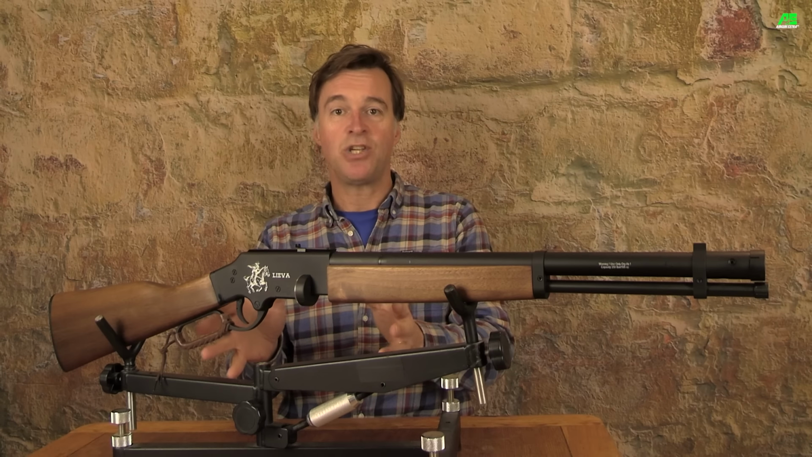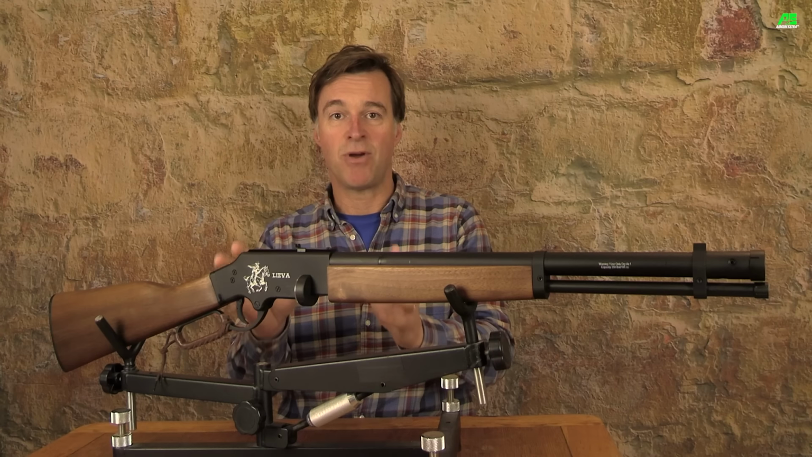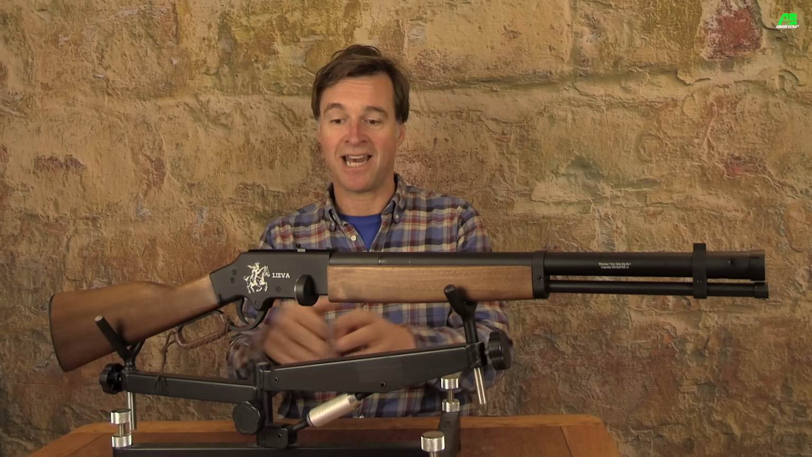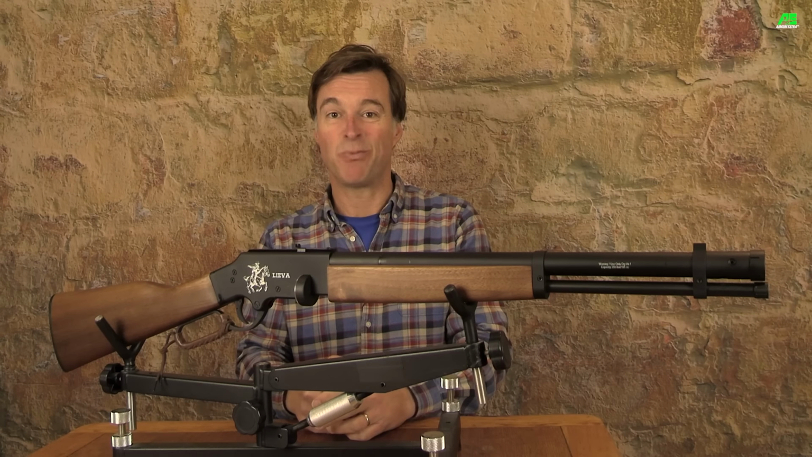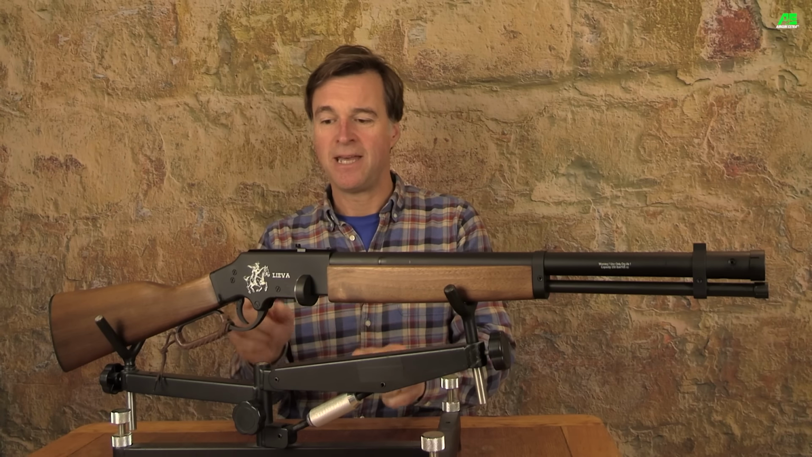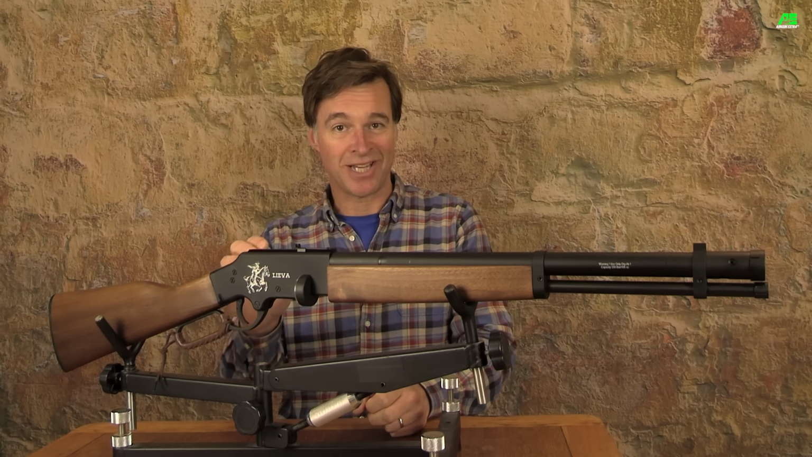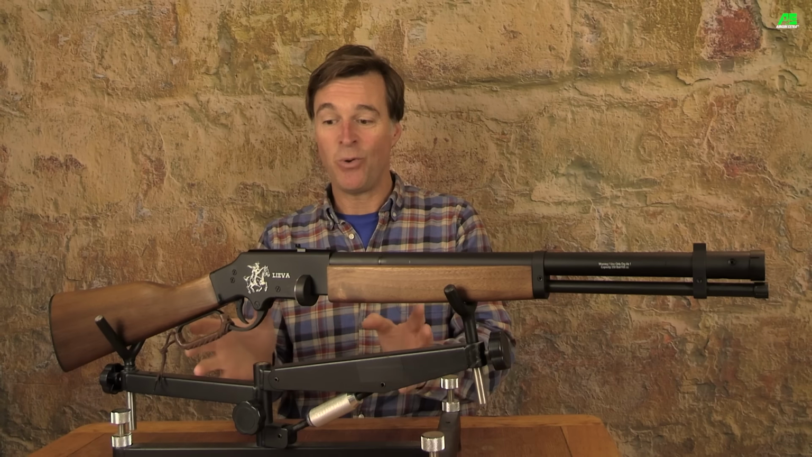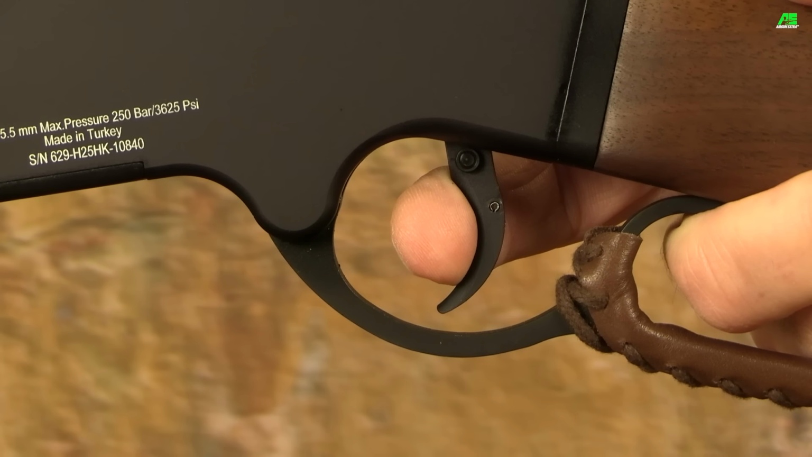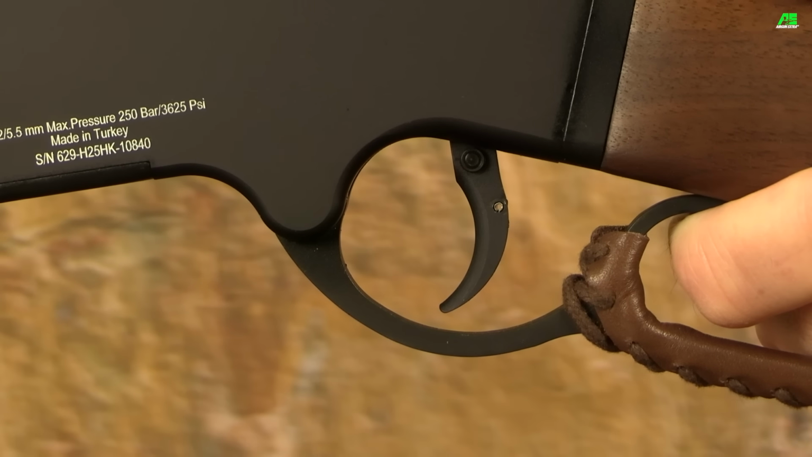Now, as usual, I've decided to test the trigger straight out of the box, and I've no doubt that that is how most shooters will be using this airgun. And actually, for this type of gun, it's pretty good. I think it is technically a single stage trigger, but on this one, there is a little bit of movement at the start that does make it feel like a two-stage. And in all honesty, although pretty basic, it's perfectly good and makes for a very predictable shot release.